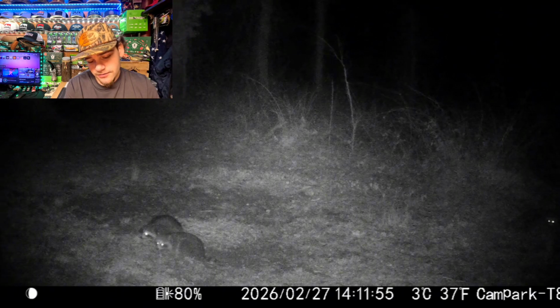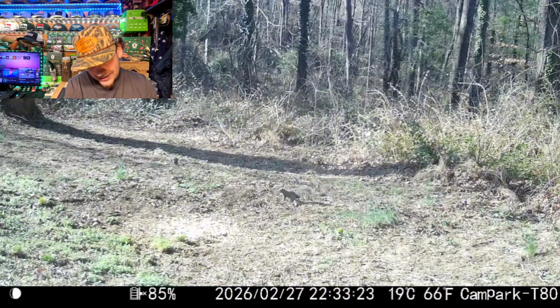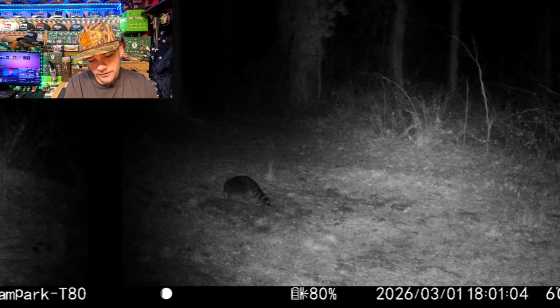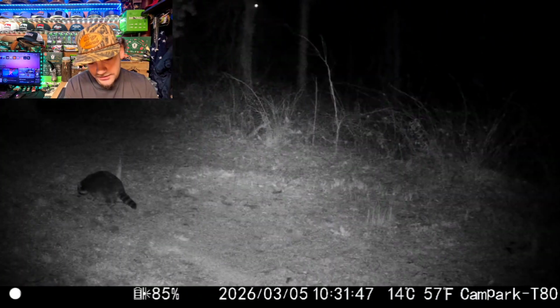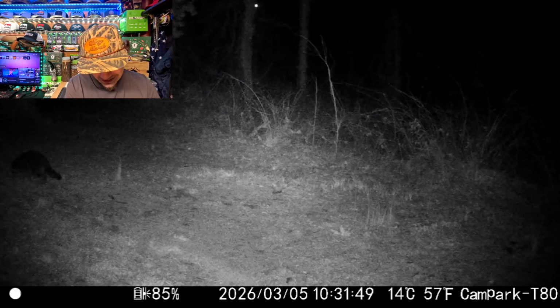So there's another nighttime footage. Just a little raccoon. Here's another one. Same thing. Here's another one. It looks like there's 2 squirrels now. Here's another nighttime footage. Red little coon. Another one. Now here's 3 squirrels, maybe 4. That might be 2 grouped up right there, I'm not sure. There's 3 squirrels again. Another nighttime footage of that raccoon. And then the last one we got right here, it's another raccoon.